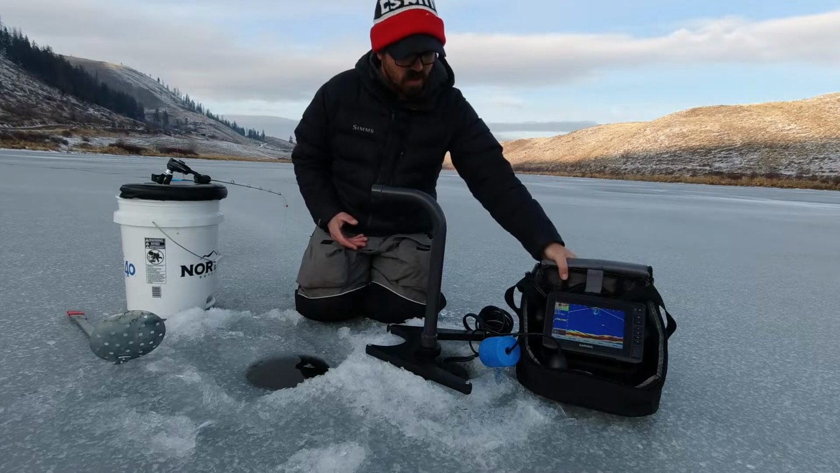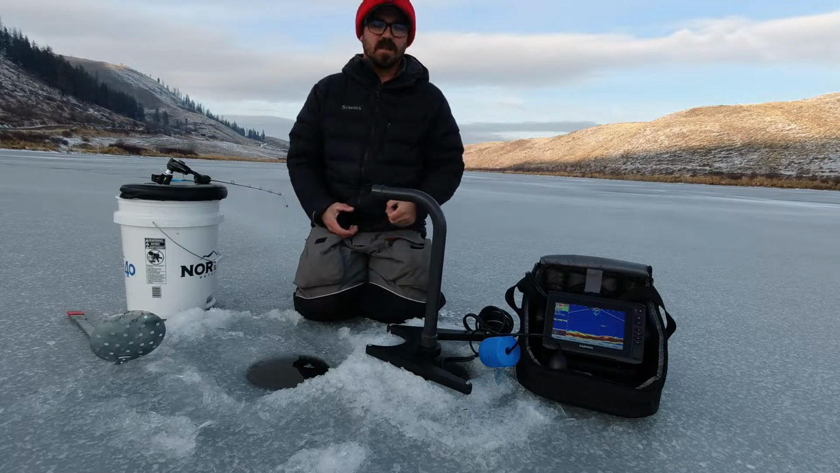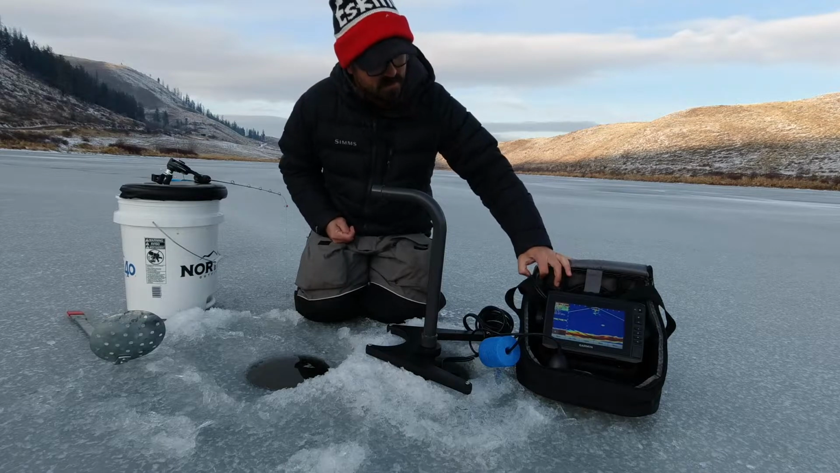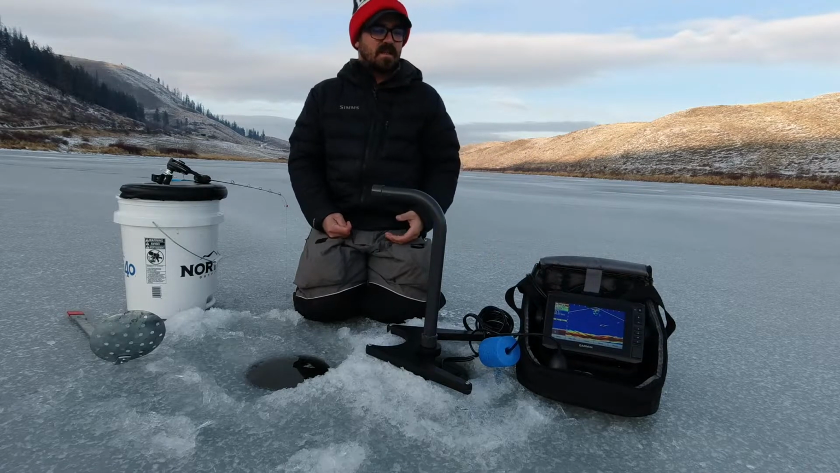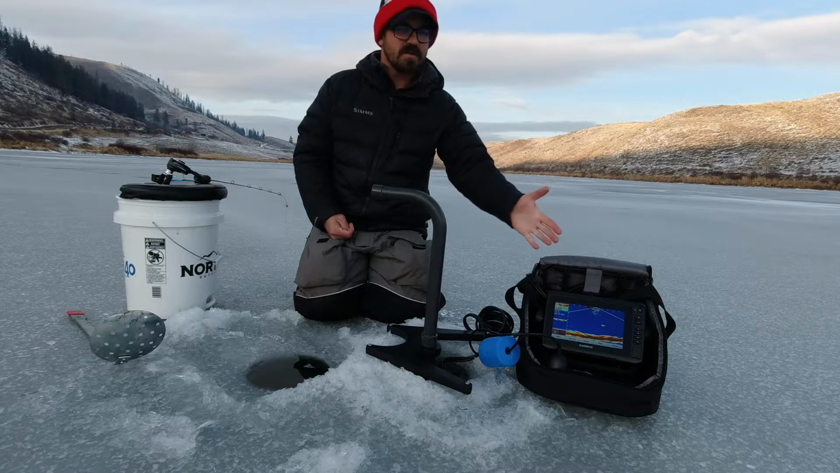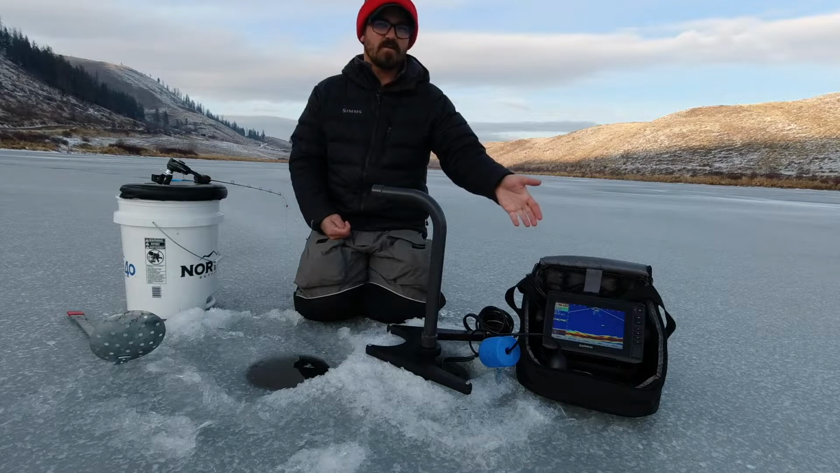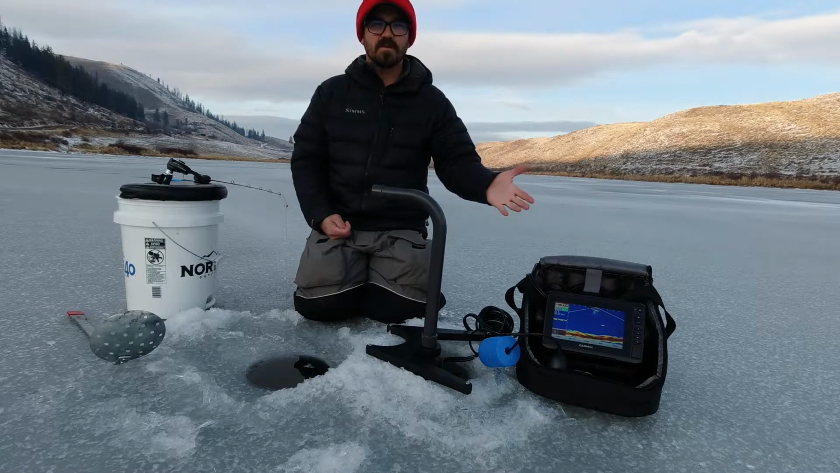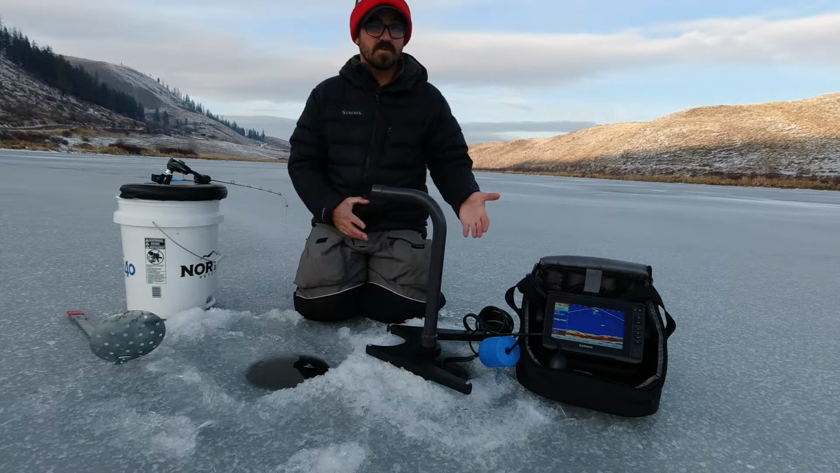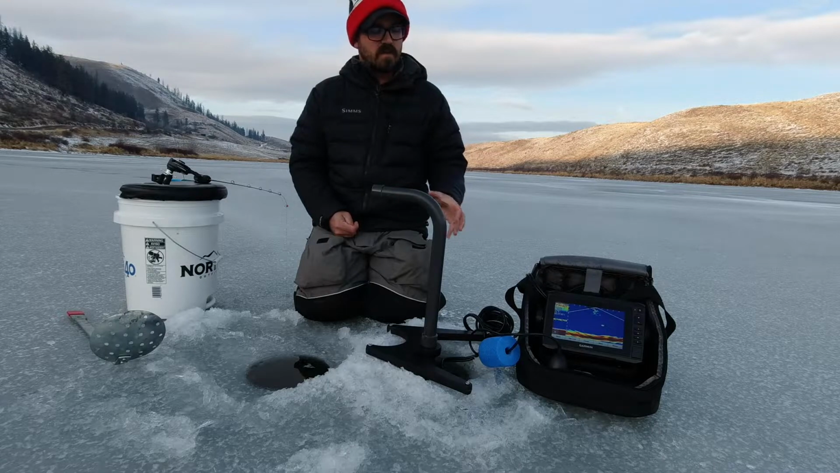Another one is the weight, and that's because they use a very large 12 volt, 12 amp hour sealed lead acid battery. Now, this is a $2,000 plus fish finder unit. I don't know why they didn't commit to a high quality lithium battery. You're going to get better battery life, and it would substantially reduce the weight of this overall unit. So those are my major knocks.